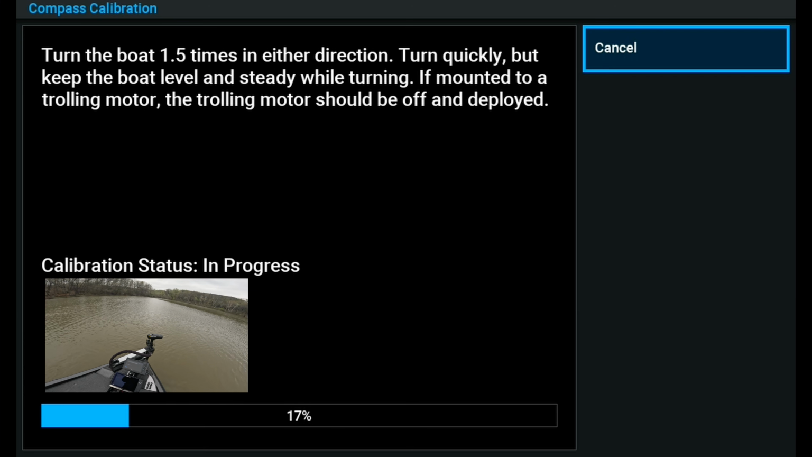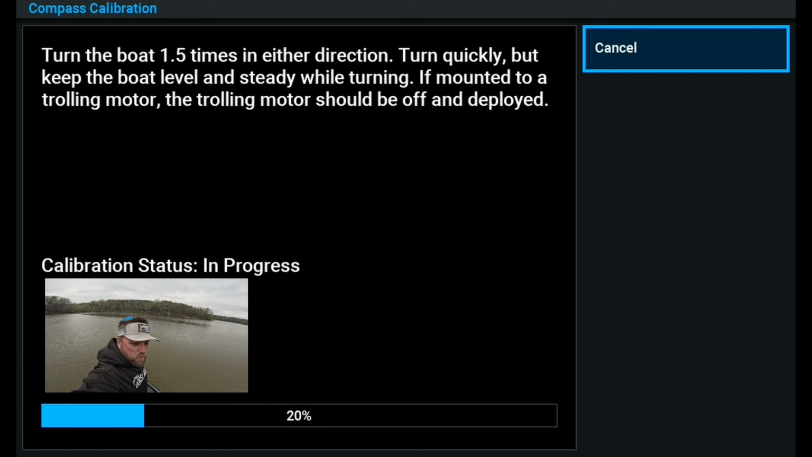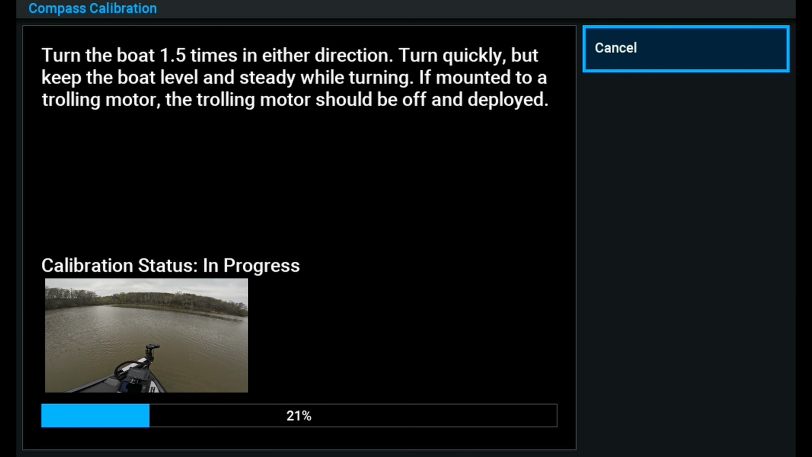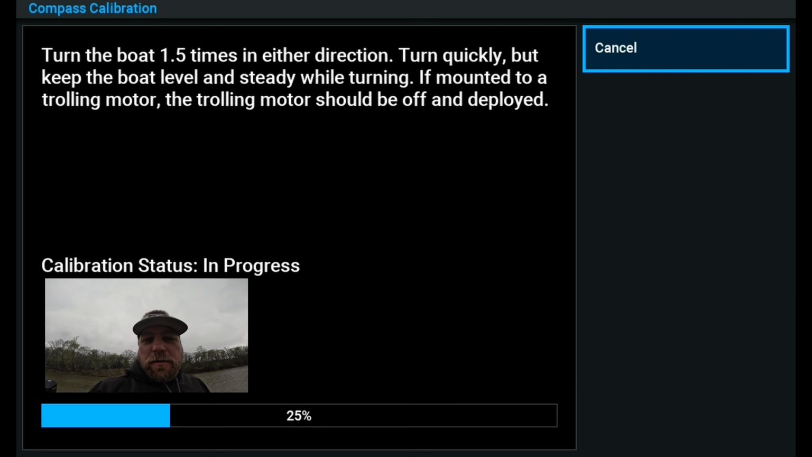So now we're spinning around ever so slowly here. You can see that we are just letting the boat slowly turn. Its calibration status is, we're at about 26%. What did we start, maybe a minute ago? This is something that should improve your performance of your Livescope, whether it's a 32 or a 34. No idea whether this is a thing on Humminbird or Active Target, but we're going to try this compass calibration for the Garmin Livescope.